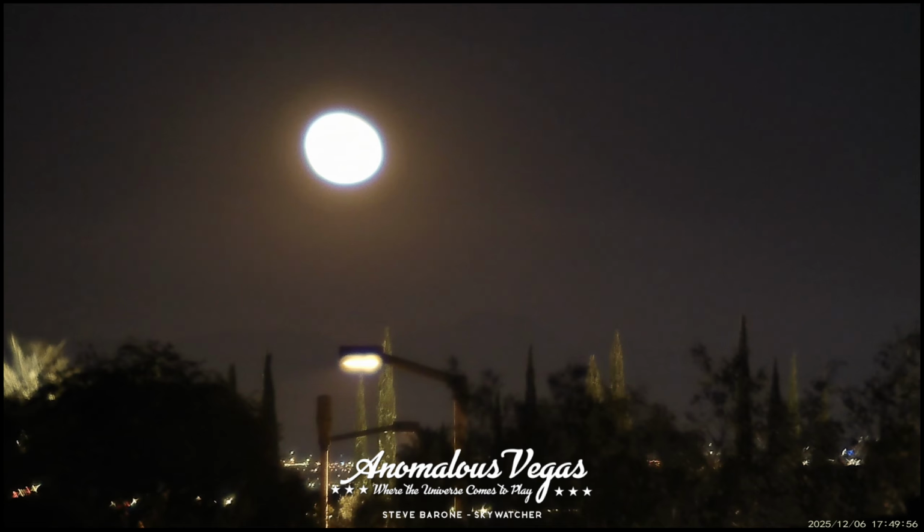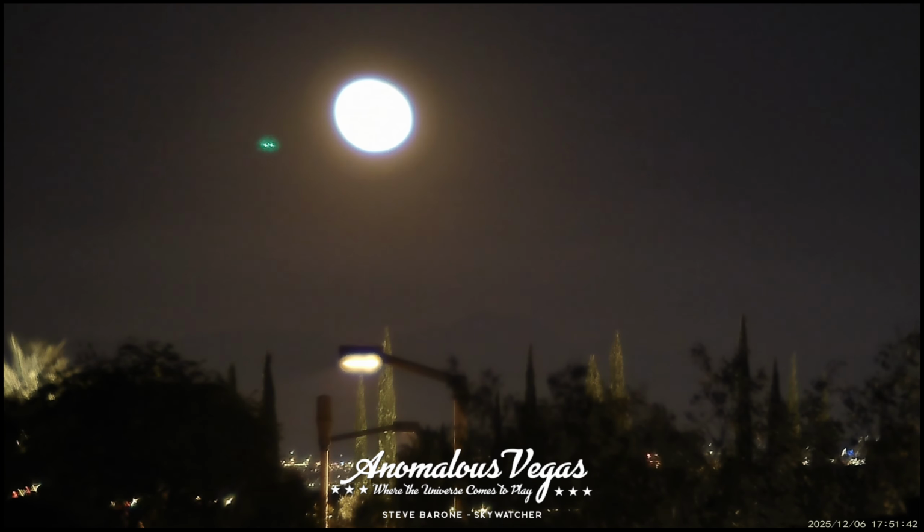Bugsy built his dream on a gambler's wish, while saucers hovered, their engines hissed. The test site roared, the world held its breath as radiation danced with the specter of death.